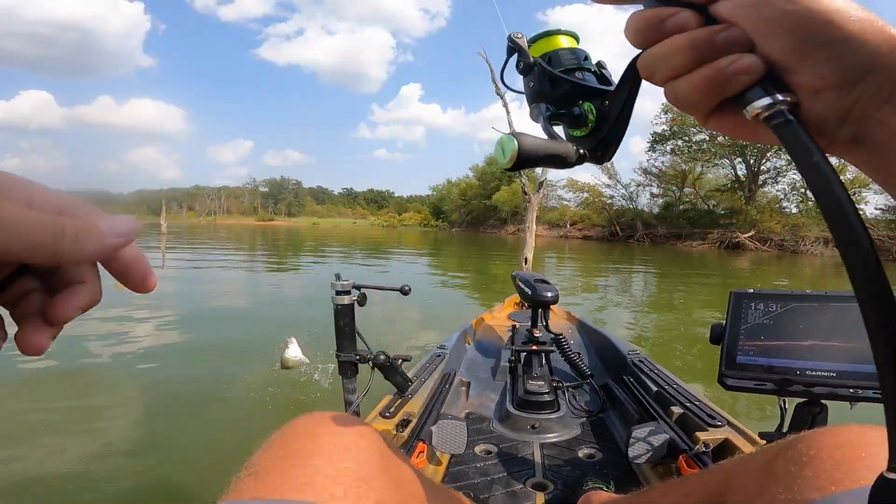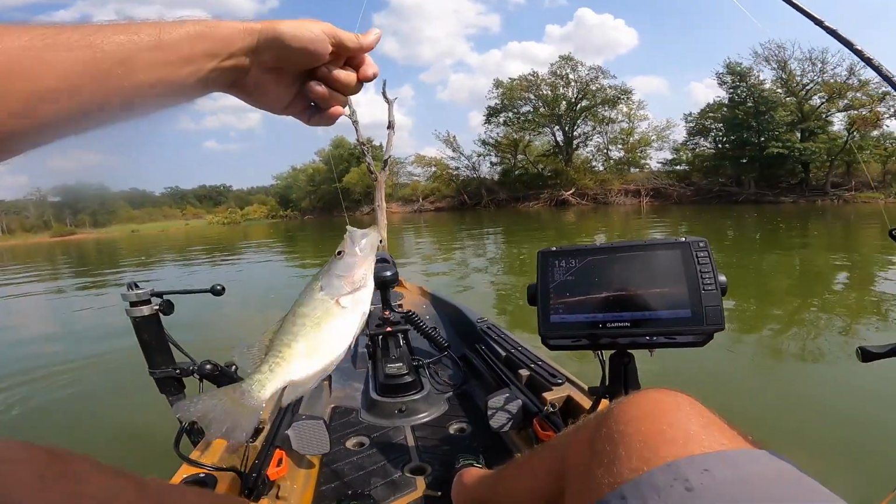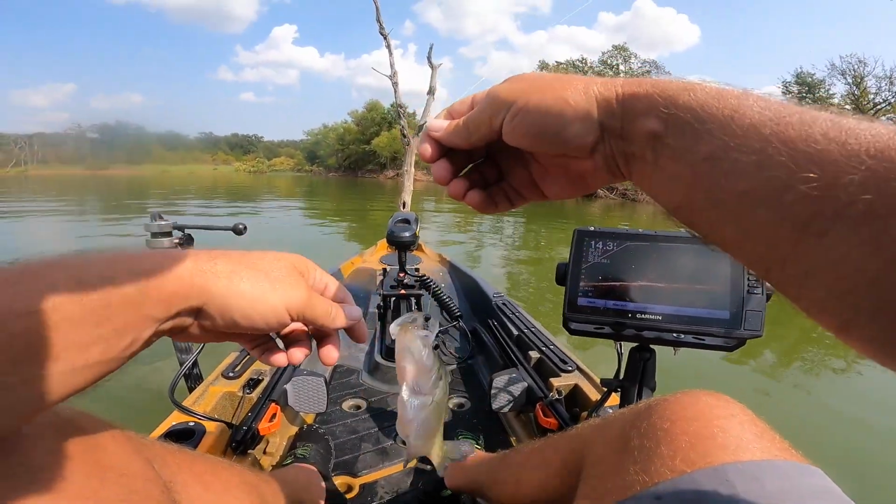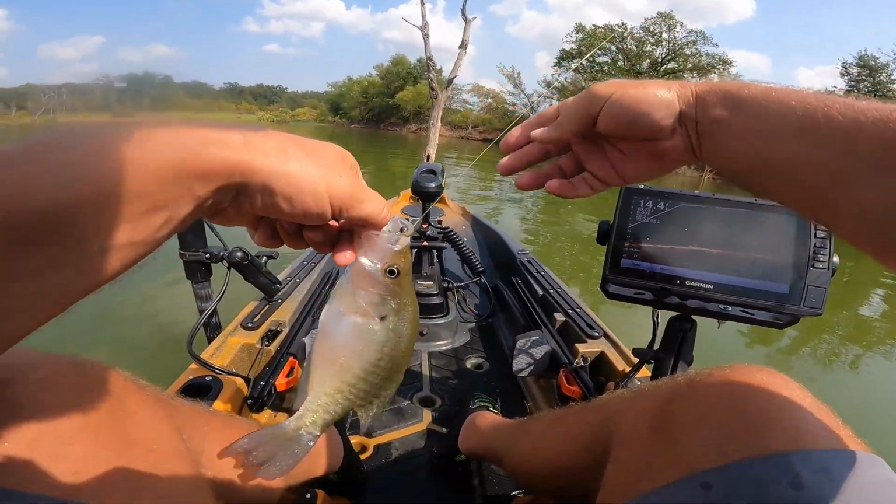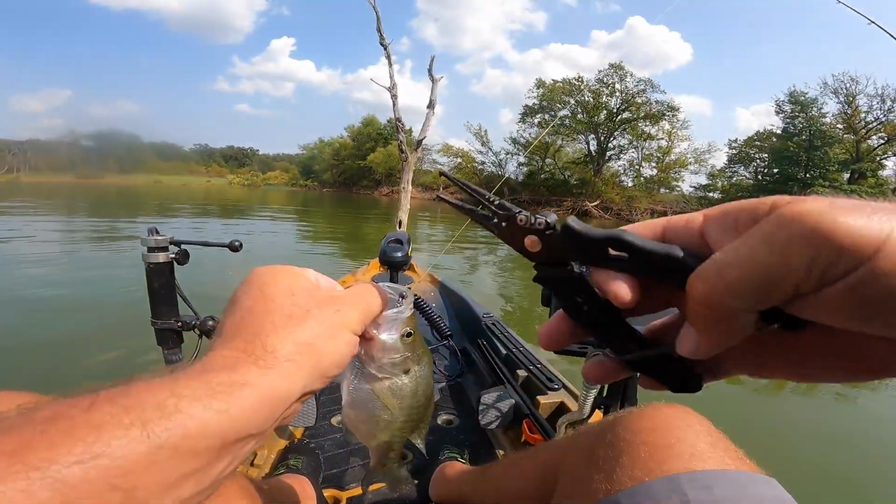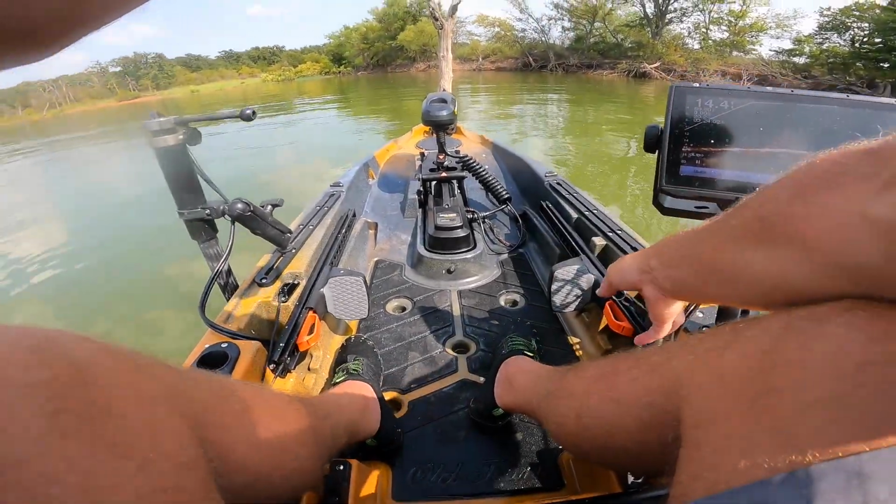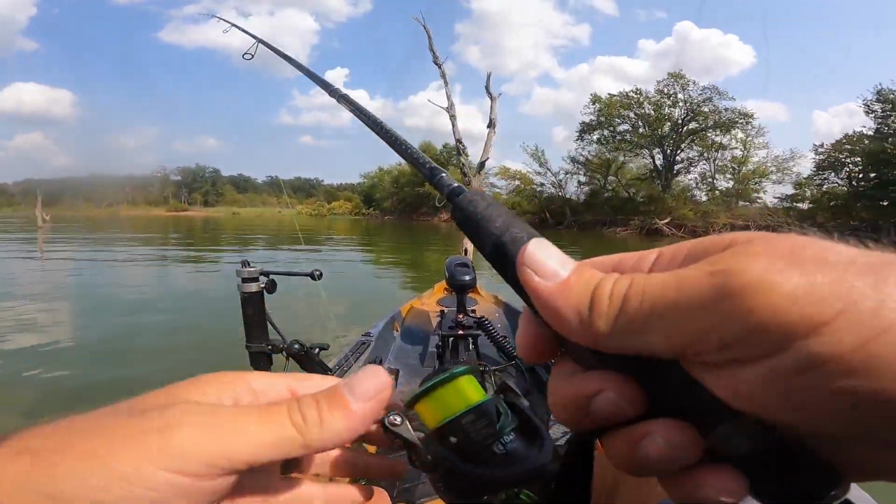A little bit better fish right there. A little bit better fish. Oh no. Too much fun. Having too dadgum much fun. See if we can get a little bit bigger one. There's a couple bigger ones down there.